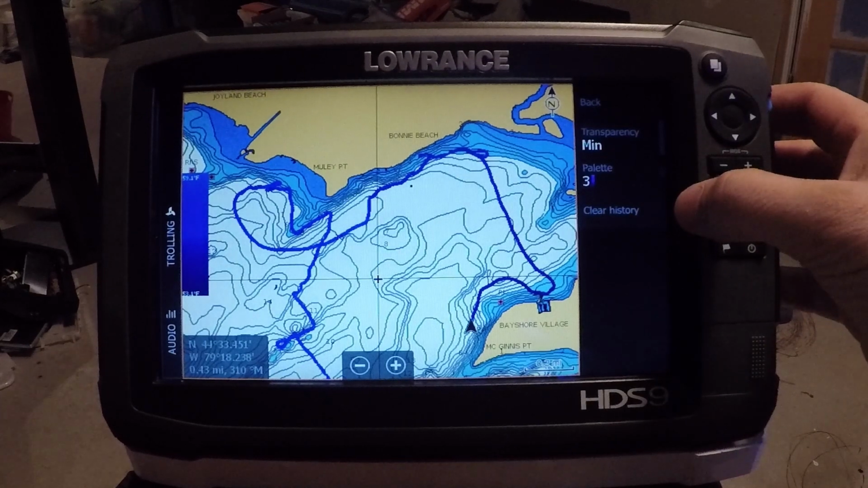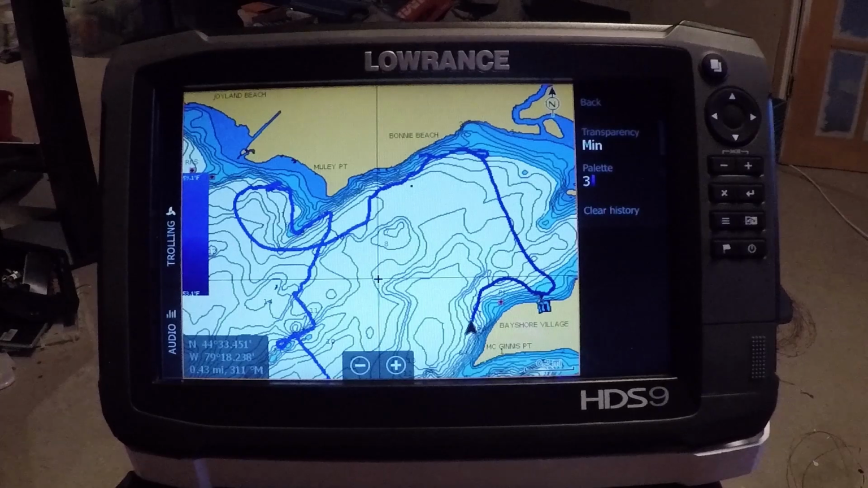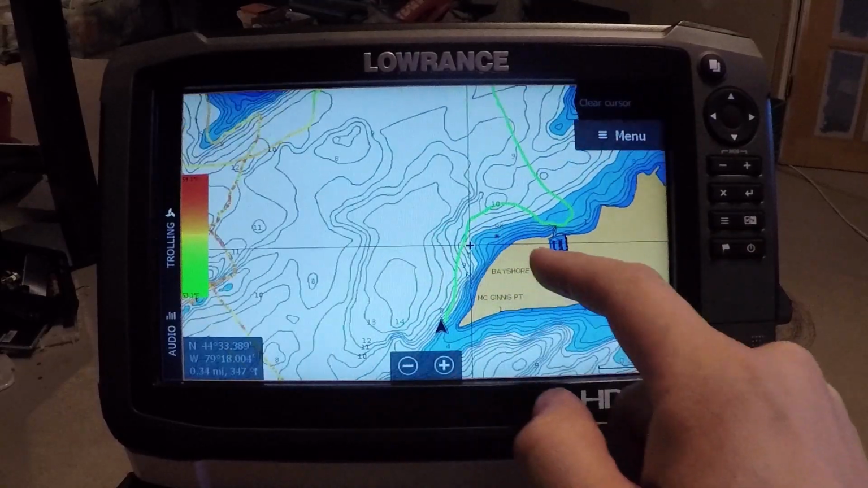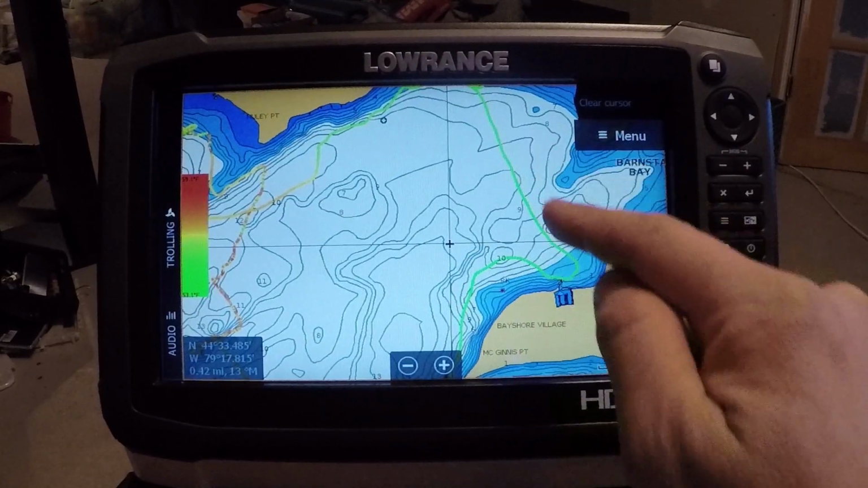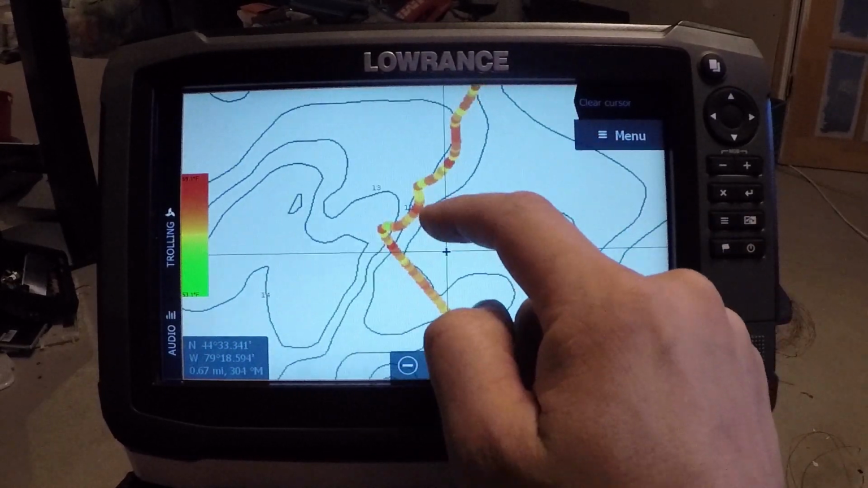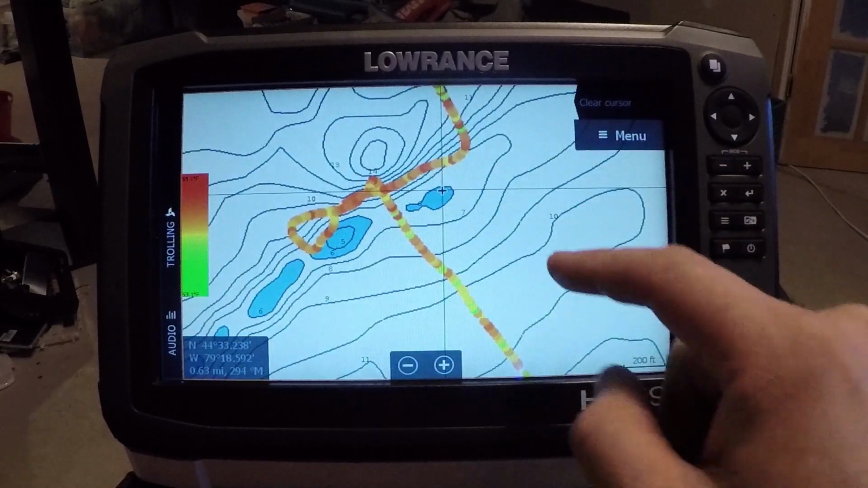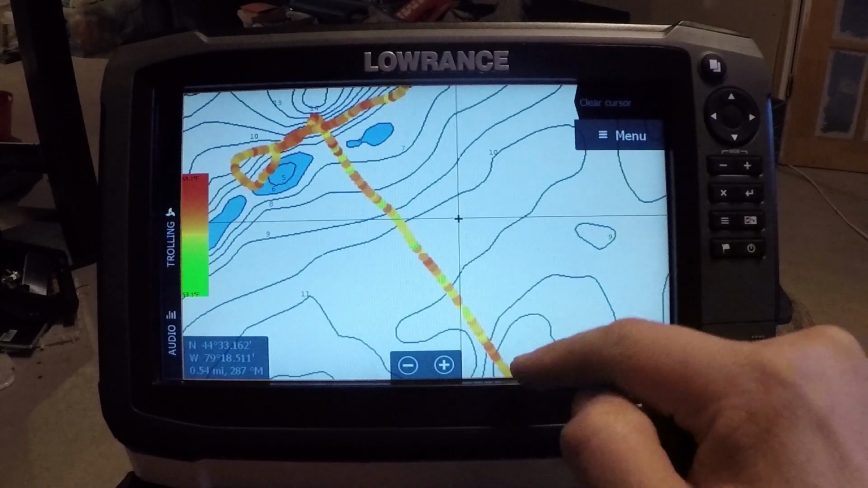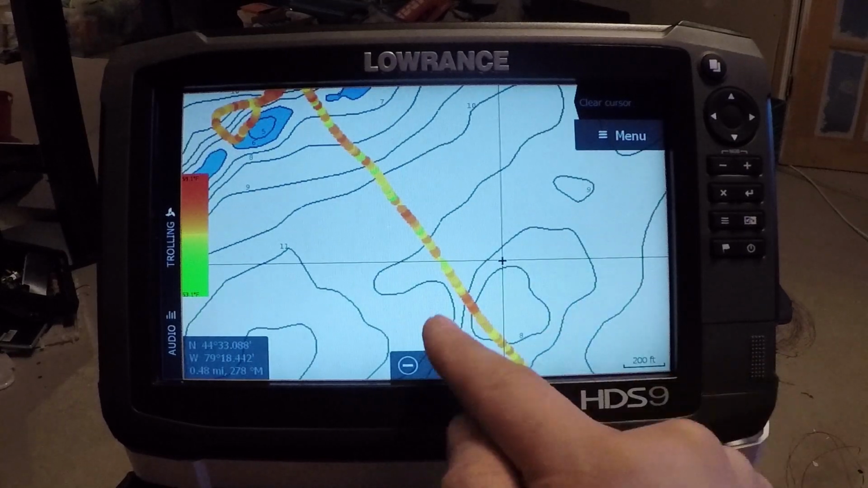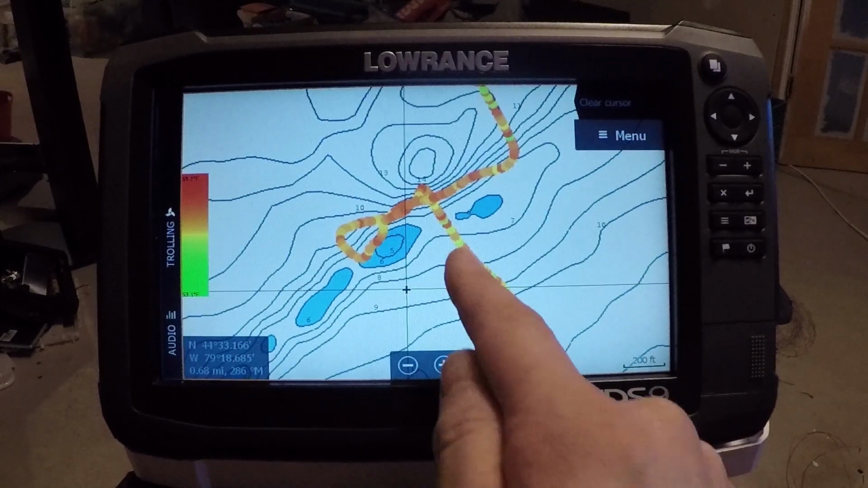And then the last option we have is the clear history. So if I hit that, it'll wipe out any of the history that we have on the heat map. So as you can see, the colors can be fairly consistent. We're traveling at a fairly low speed here, but when you get out here, you can see that it's a little more blotchy, not as consistent. So what you're looking for here is more trends. So here you can see, yes, there was some warmer, but overall it is a cooler color shade that's showing up here.